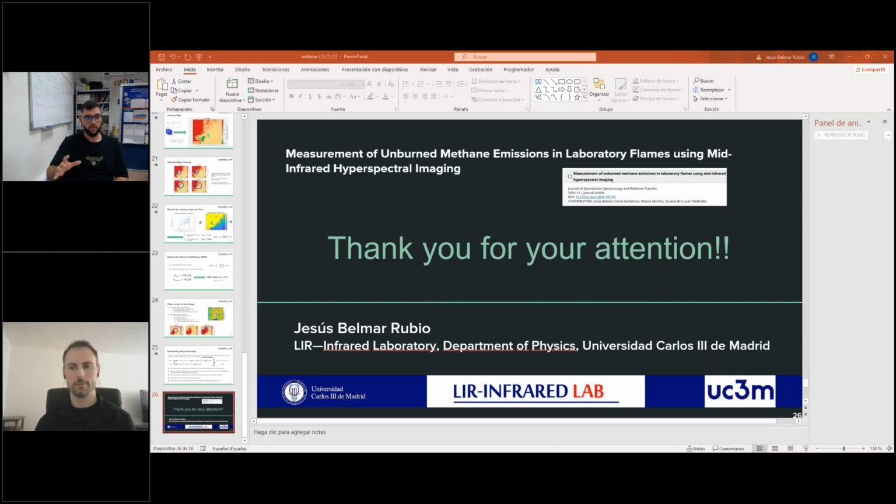We did several experiments with several conditions, and the best way to see unburned methane is with this method, because we can track these pockets and their path in this direction. With extractive methods, we would work with a different setup, but it's more complex, because we have to imagine an extractive method for these pockets, but we are working on that.